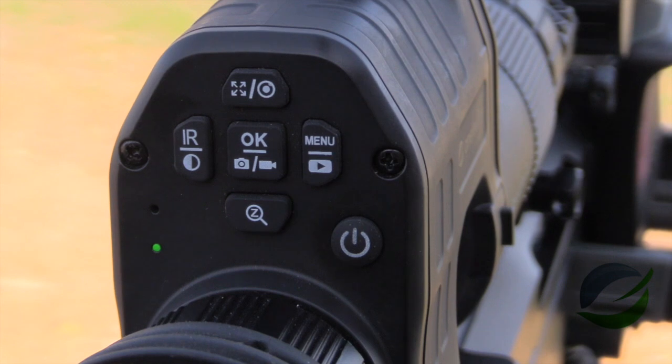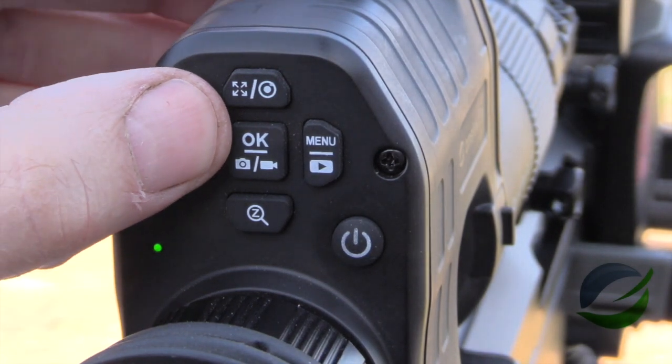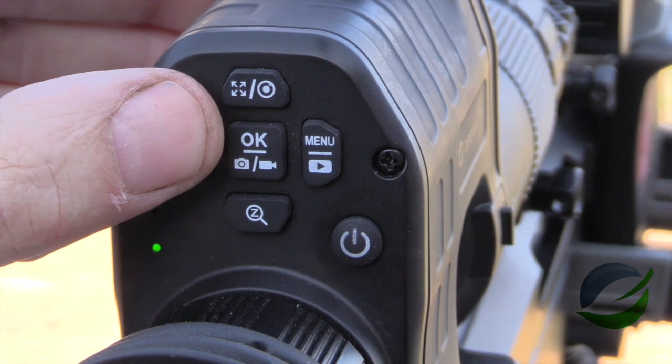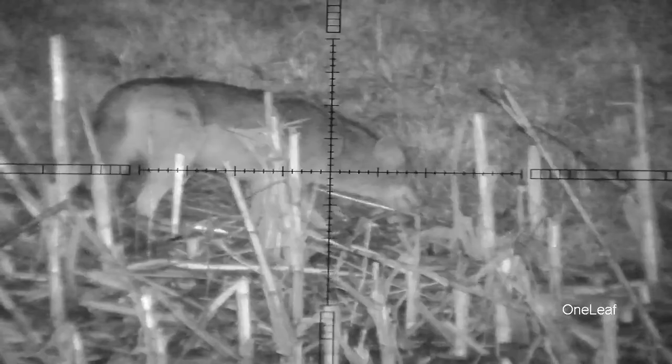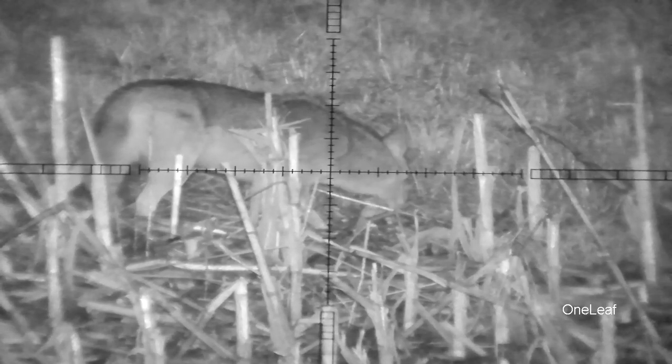Or there's a button right here that if you push it, it has 6 settings, 1 through 6, of the brightness of the IR. So you'll see what I do here is I'm going to take the IR down to 0 and then bring it back up to about level 3, and that gets rid of that flashing.